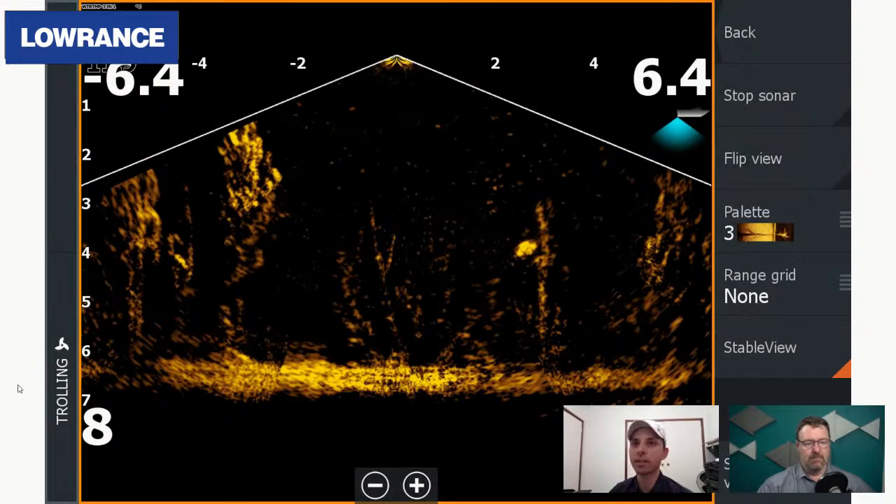So this is the down view. The down view of a nice big fish sitting out slightly from the center of the beam. Again, it does appear a little bit blobby, but again, it's just not sitting perfectly within that beam. And again, it also depends on the type of structure. So this structure is not very clean.